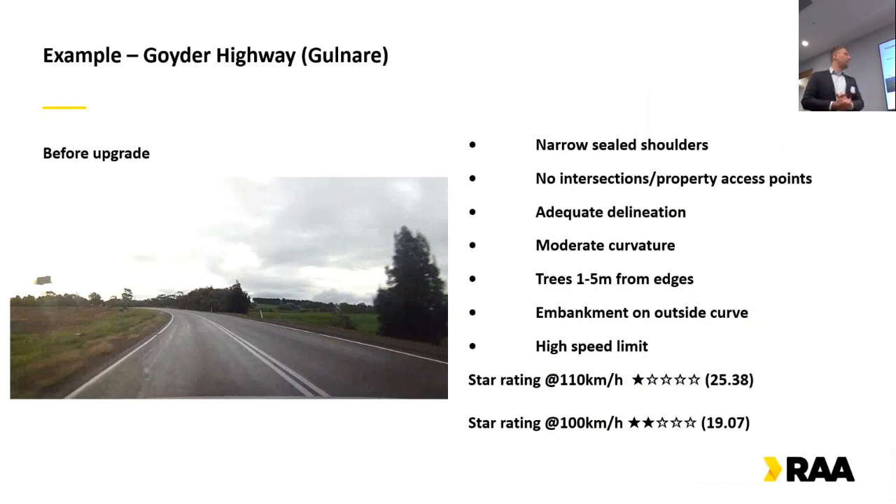So an example here: this was one of 8 roads a few years ago that were reduced to 100 kilometres an hour from 110. Sure, a few in the room are quite familiar with everything that went on there.